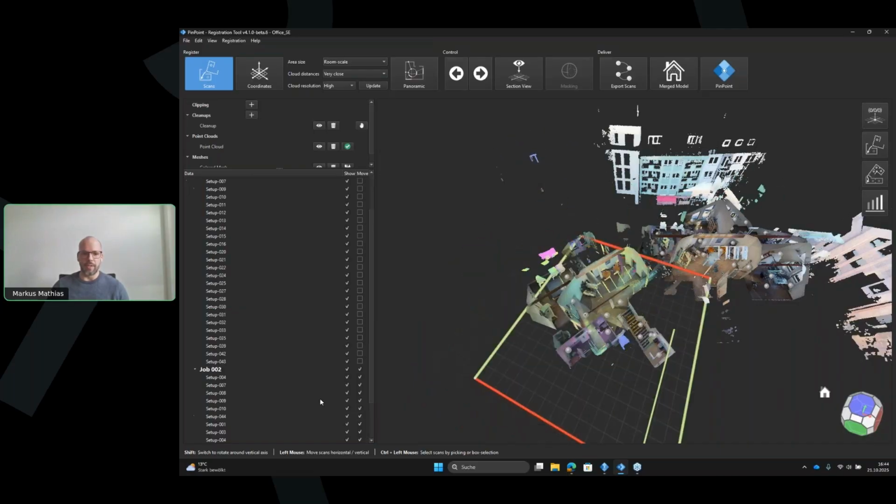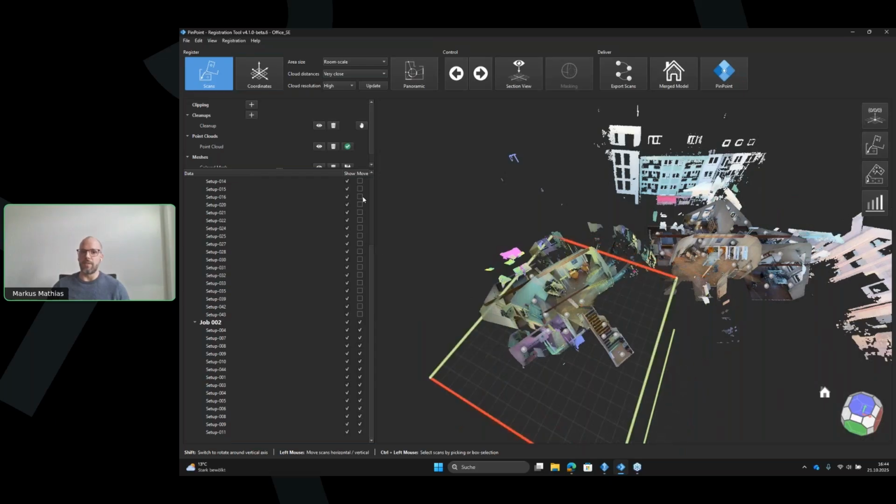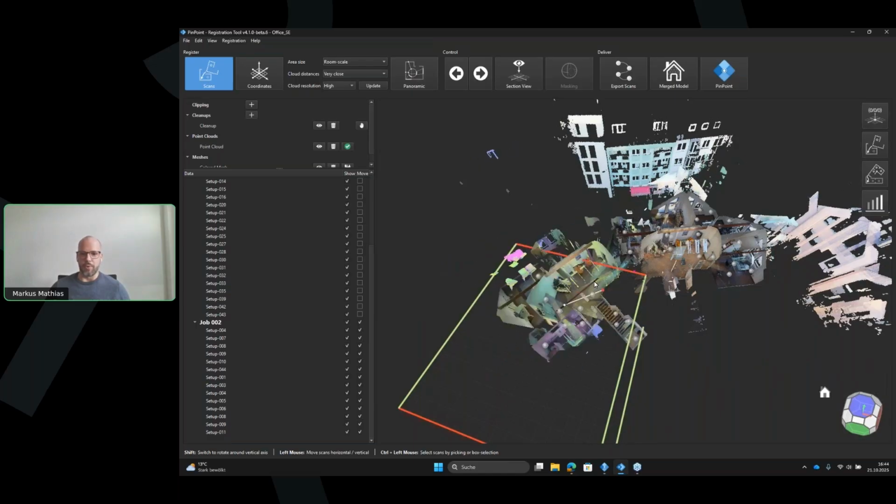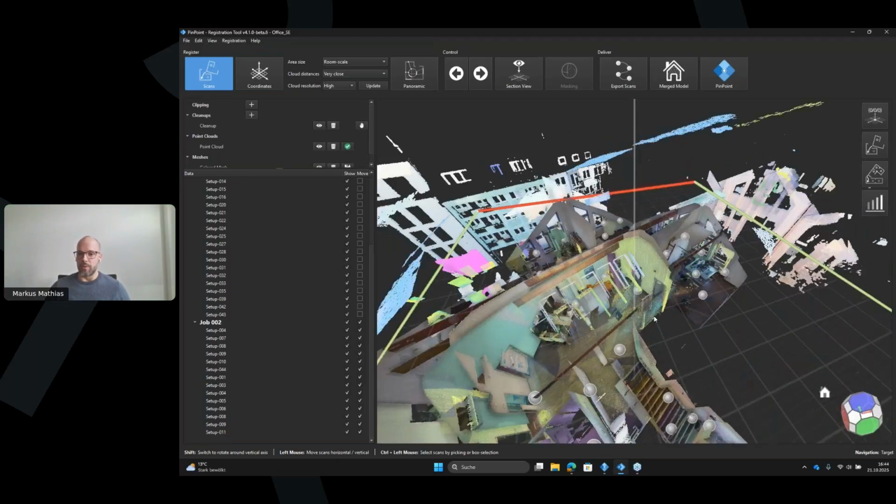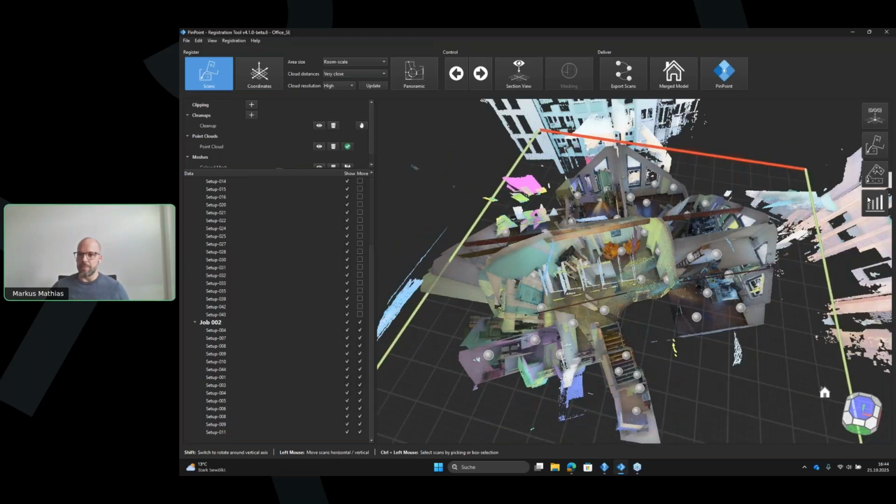As you can see, everything that is set to move here will move together, and everything that does not have the move sign will stay stationary. So now you can move all these setups from job 2 together and overlay them with the first job. And in Pinpoint, you do a cloud-to-cloud registration. So you just have to roughly align the two jobs.